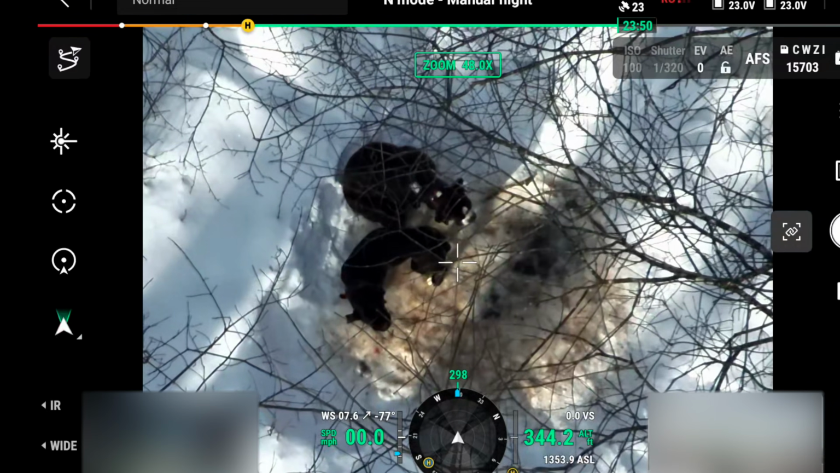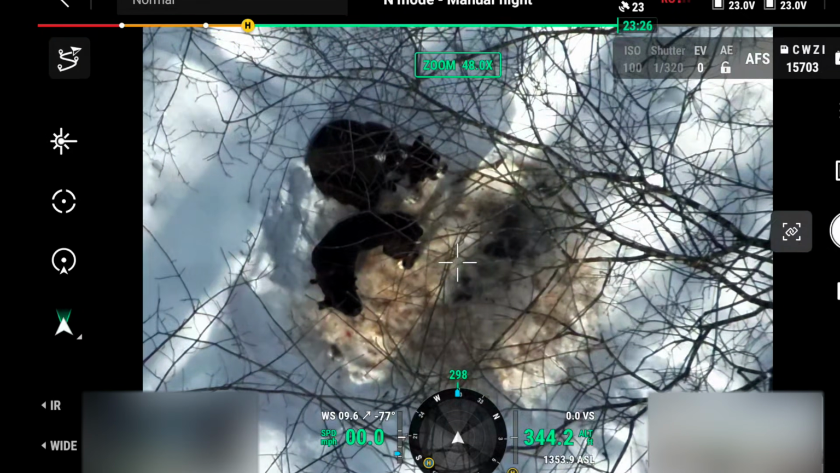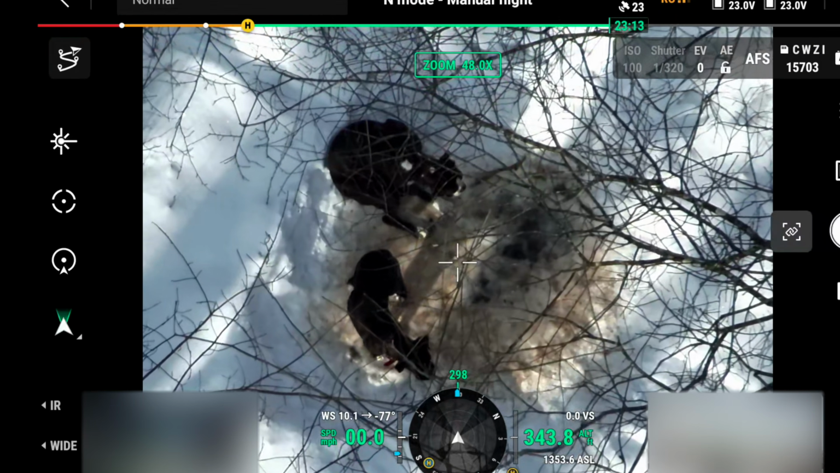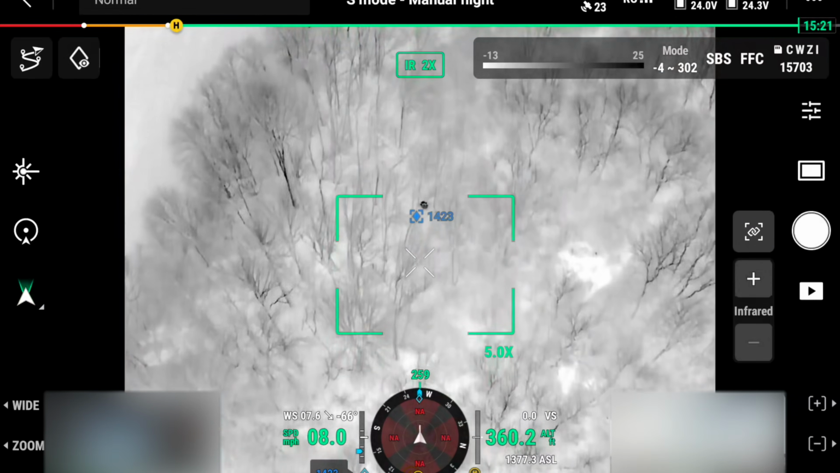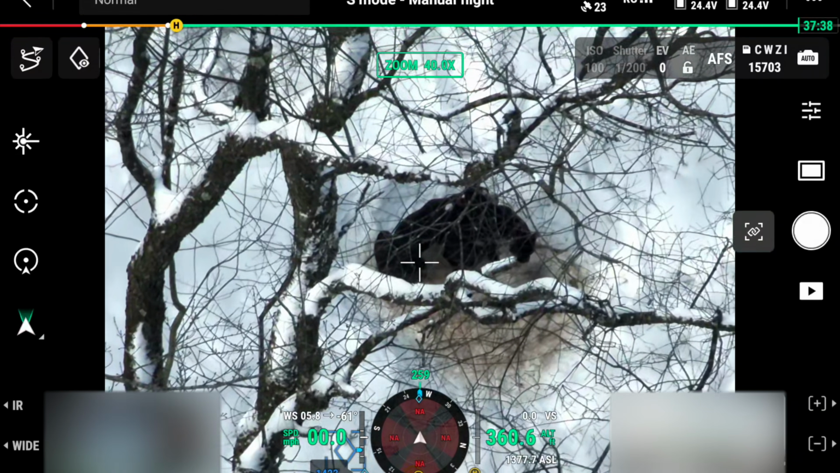Let me call Zach. Hello. Hey bro, I got them both. They're injured. Are you serious? That's both of them? They're both there? Yeah, they're both right there. That's awesome. Oh, that's perfect. Oh, good girls. Good girls.